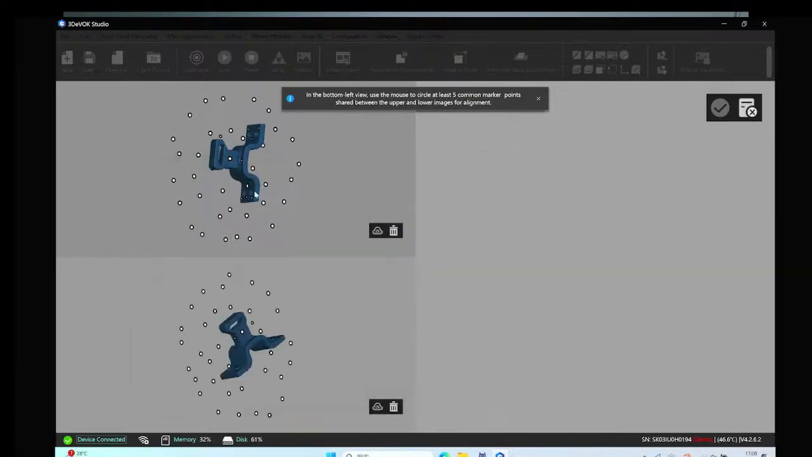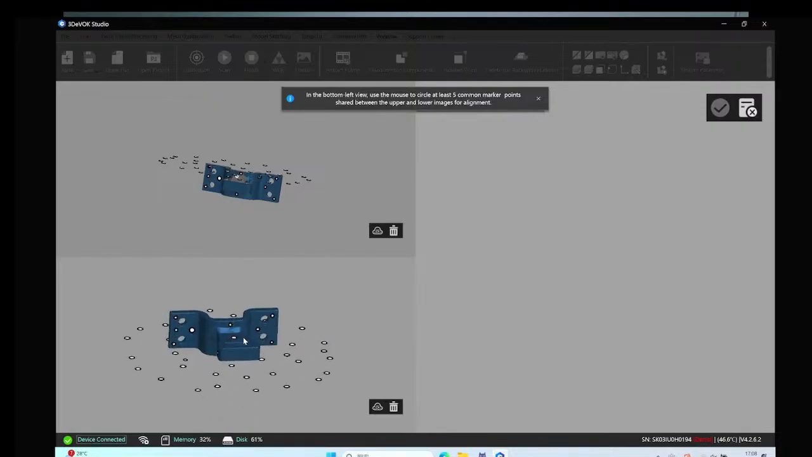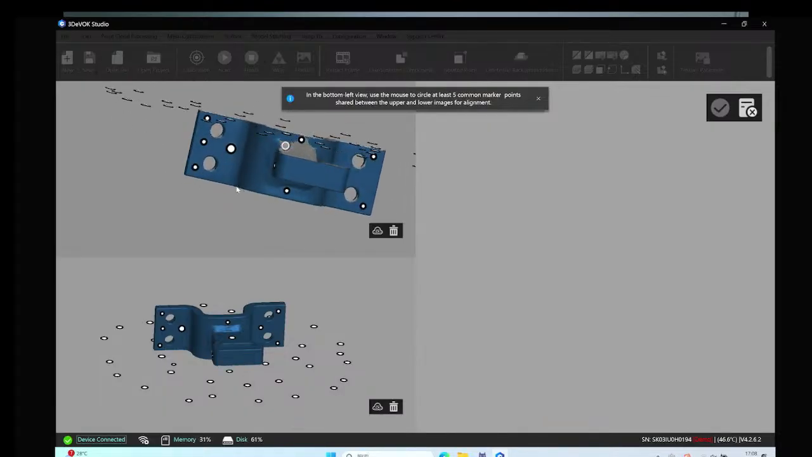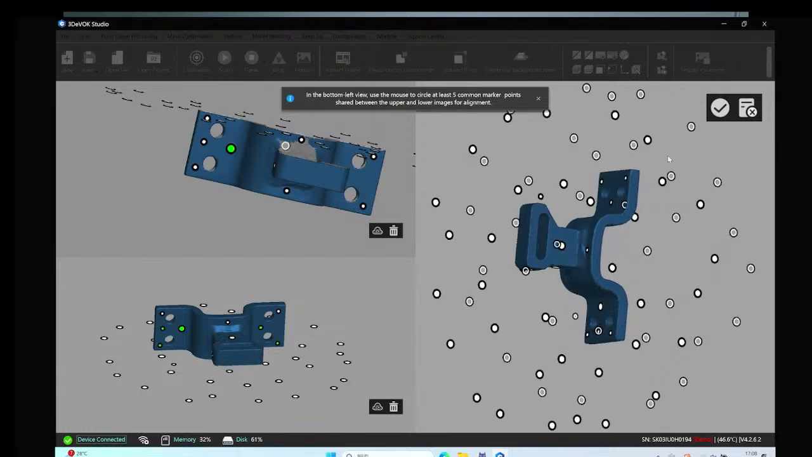At this step, we need to find whether there are the same markers on the object. And then we need to choose at least 3 sets of the common markers so that the data can be merged and stitched together. This will be a very efficient way for us to scan the complete model.